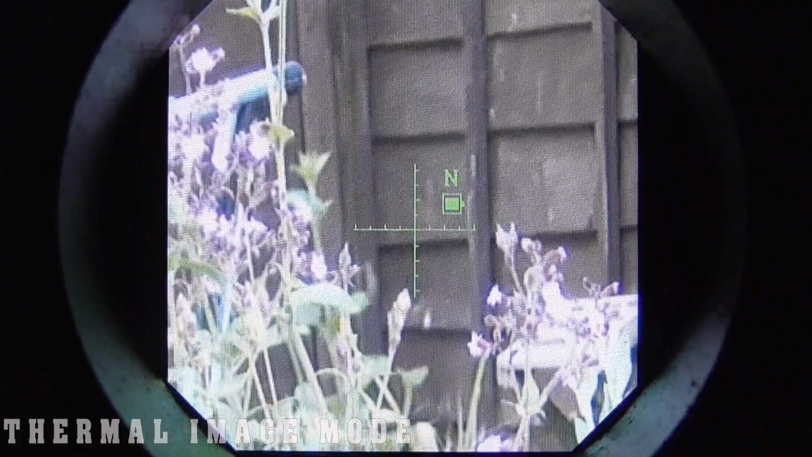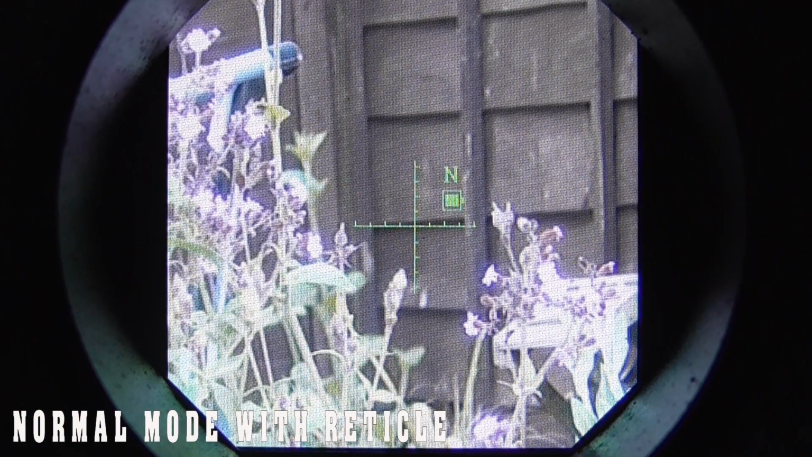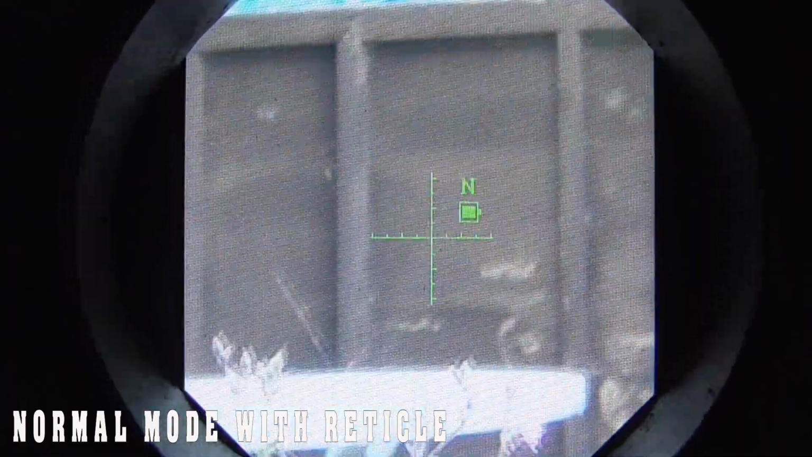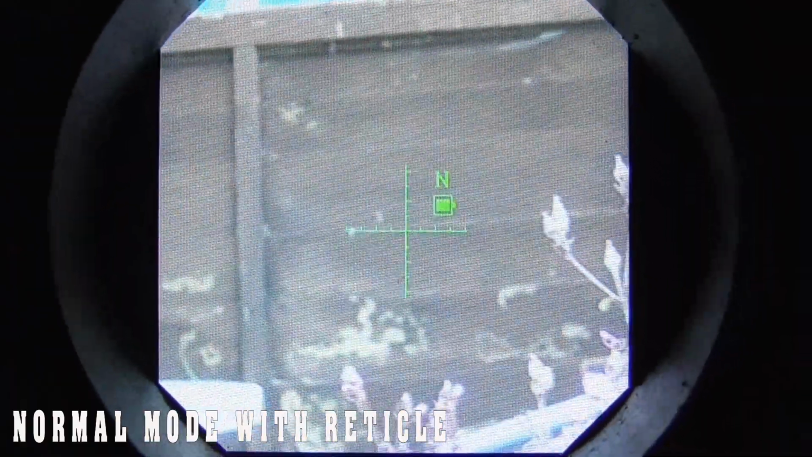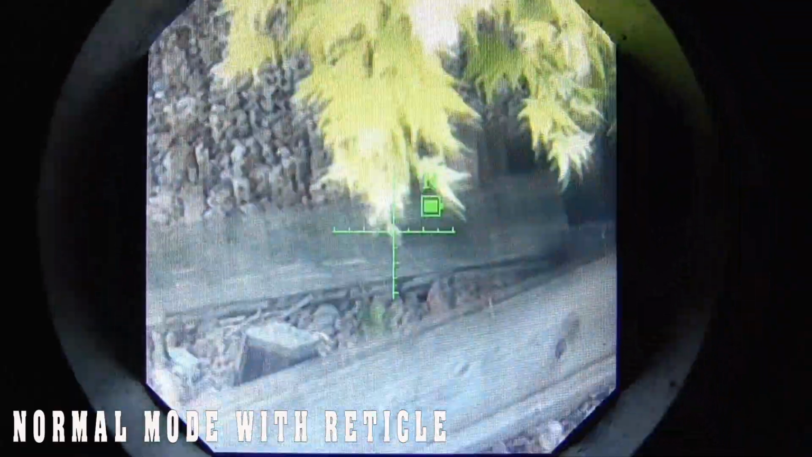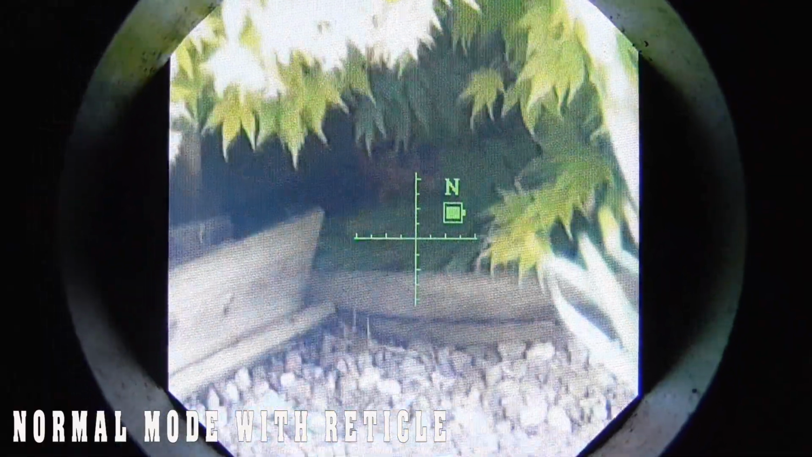A normal day mode with the reticle, so it's, don't get me wrong, it's not powered. You get one reticle and one colour choice, green. Now I do think for air rifle and rimfire this unit is more suited. It's got 7 times fixed magnification. Now you could use this for ratting, rabbit, pest control, possibly close range foxing with centre fire.